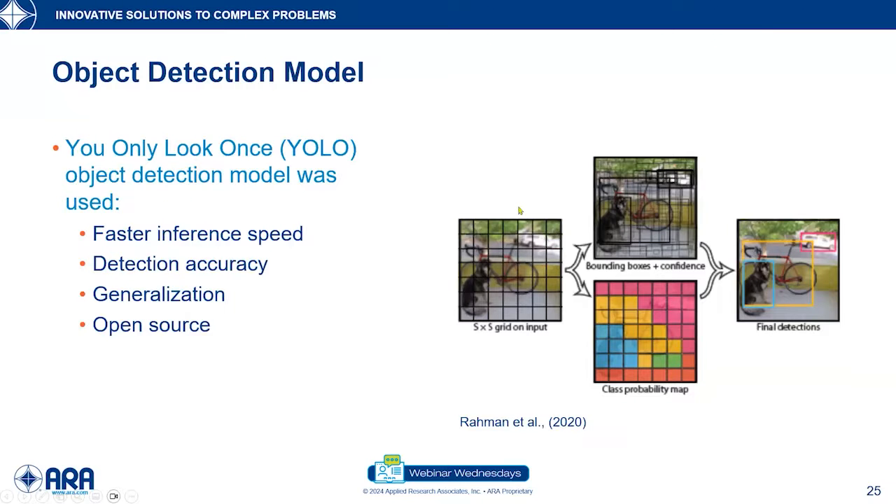So the object detection model was used to predict a pothole from the rasterized data. And in general, the object detection model can be defined as something that consists of a convolutional neural network designed to identify and locate objects within images by learning features from the image. Now, there are many object detection models out there. However, in this study, we chose YOLO, which is You Only Look Once, because of four features.